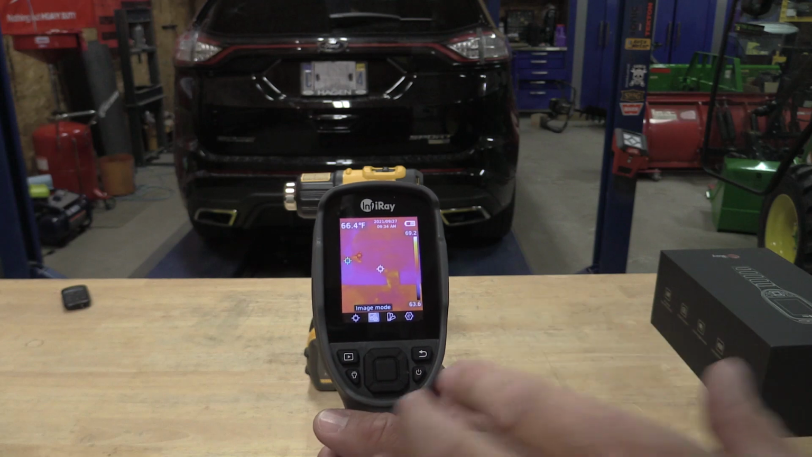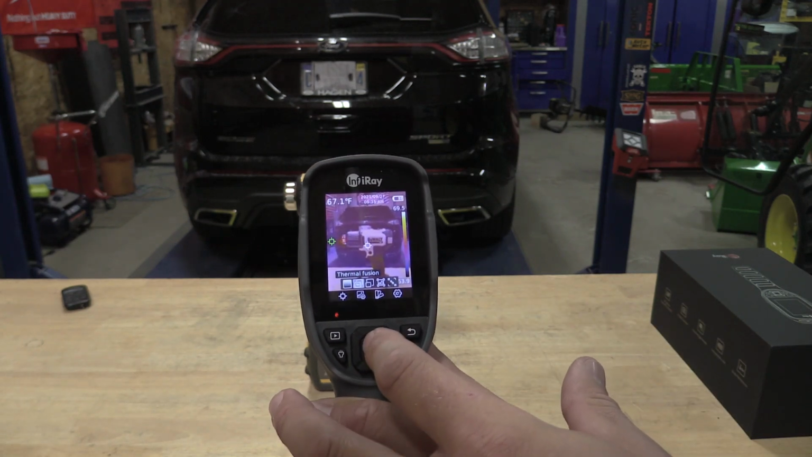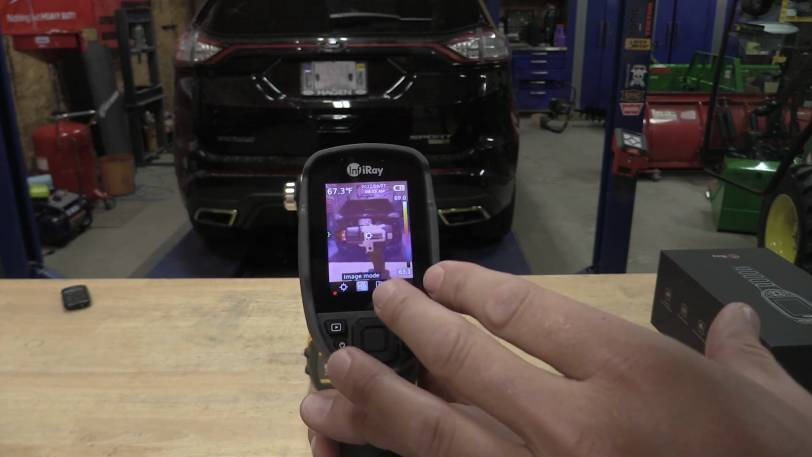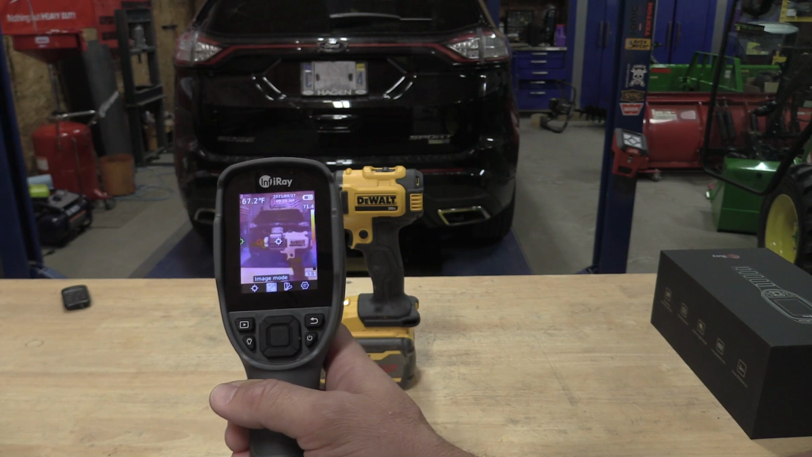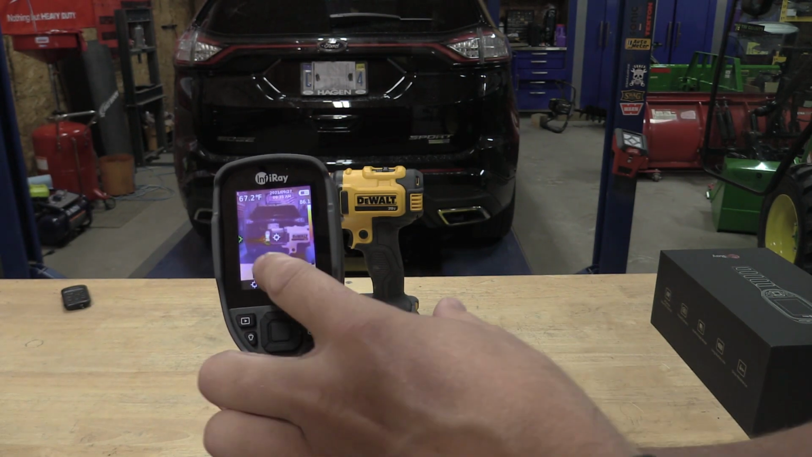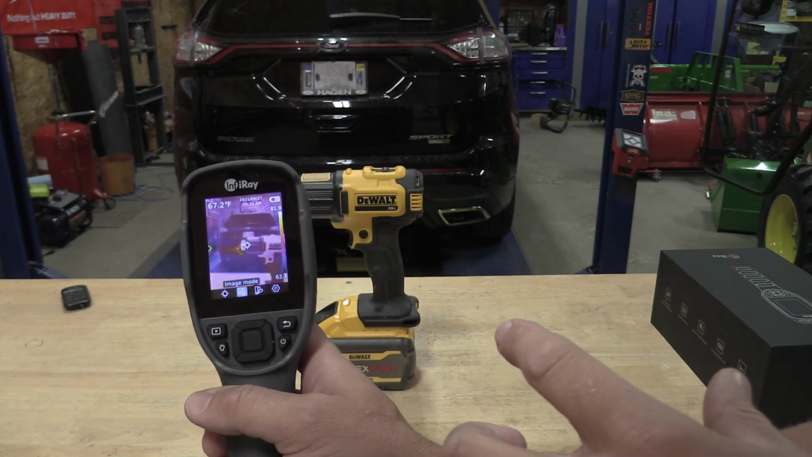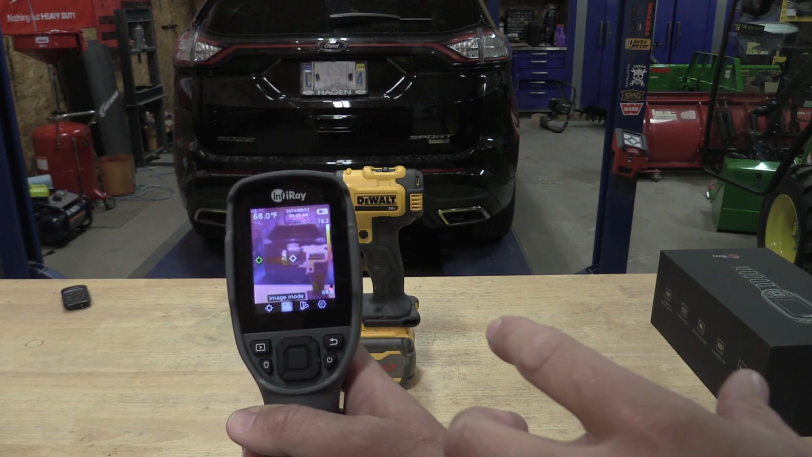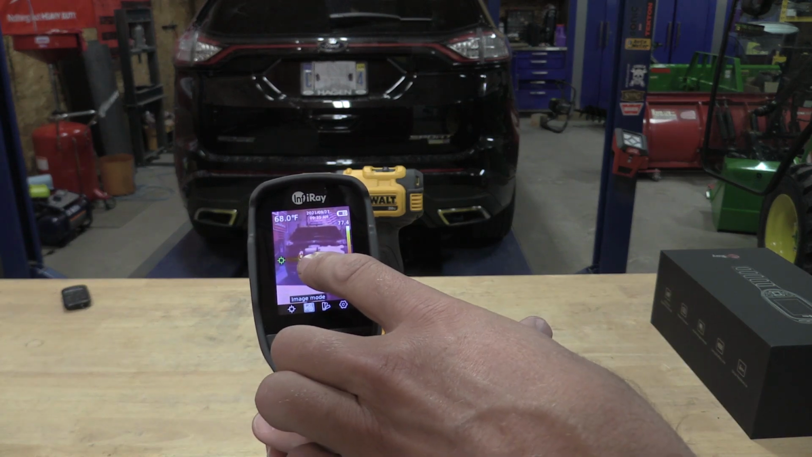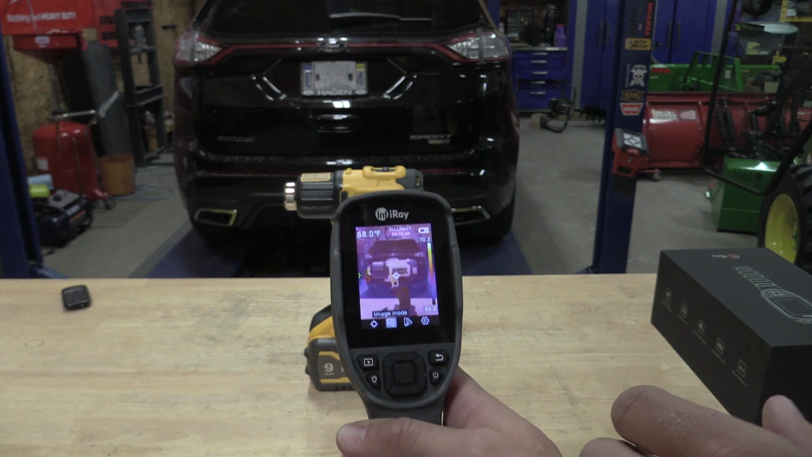And this is where these image modes really come in. If I want to come over and use the thermal fusion mode, I can see exactly what's going on in the cool spots, but yet it's tracking the hot spot. You can see with this red, it's tracking the cool spot, and then I can get the temperature still with the center point. Now you're just starting to see the heat from the thermal imager in this little yellow spot come out. And you can see the heat's going to roll over it.